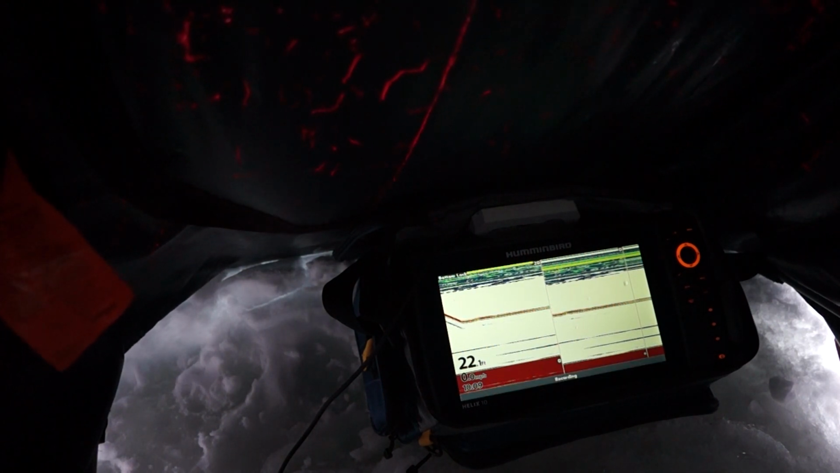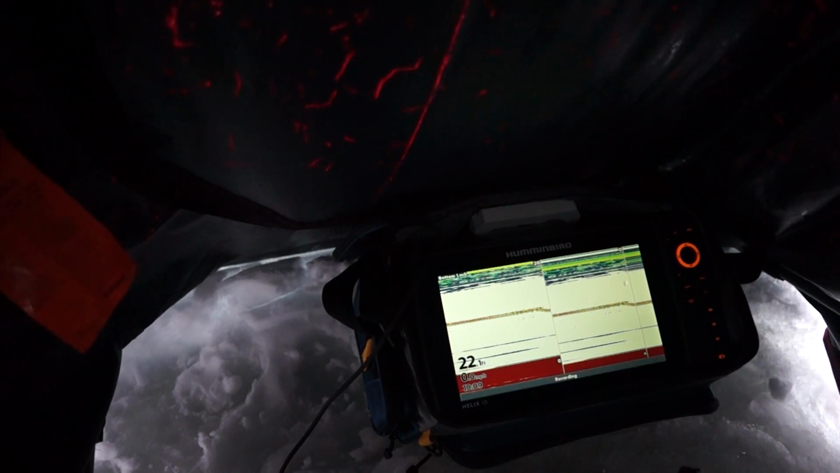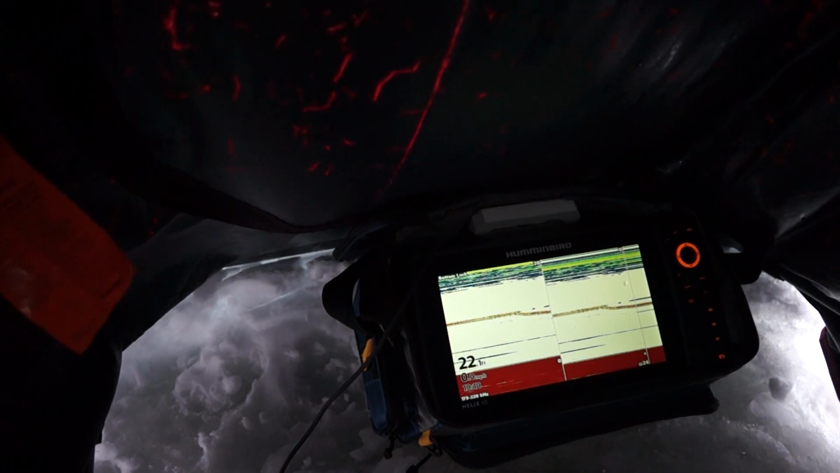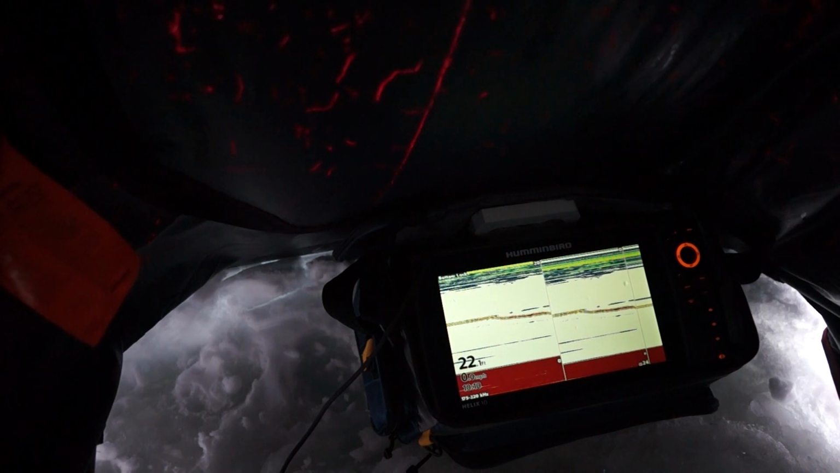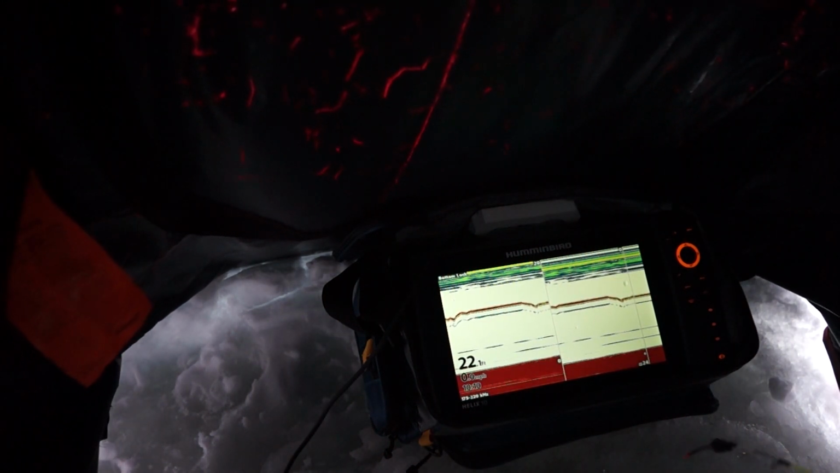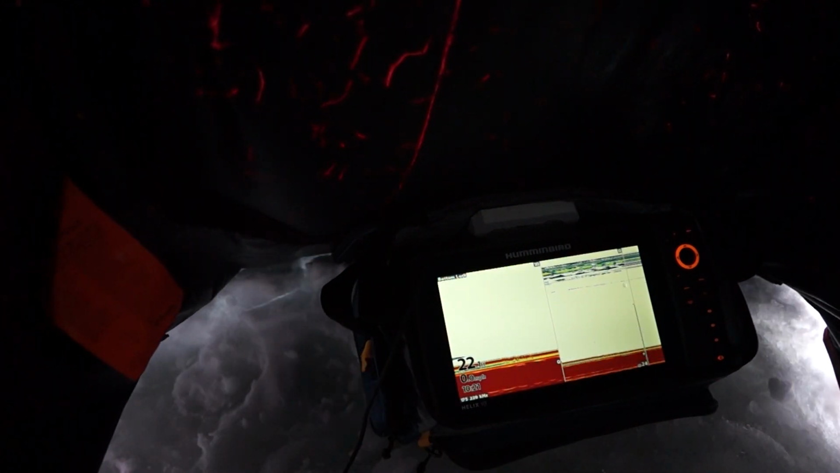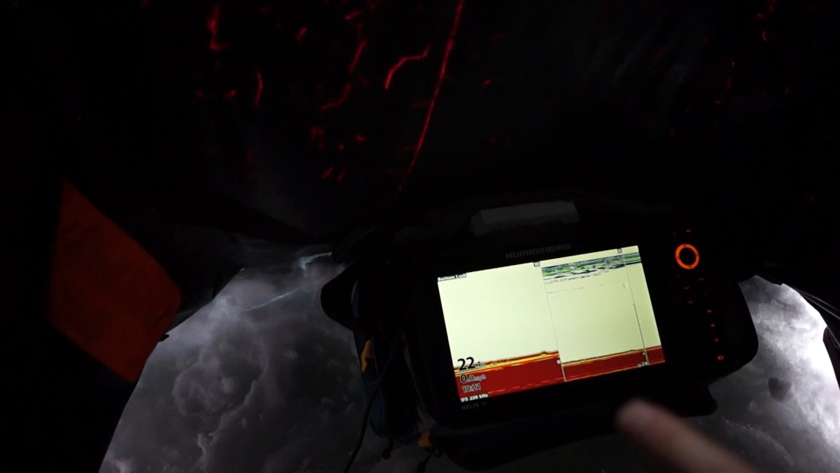This is fantastic. This is like a game changer for ice fishing for me. I was always messing with the settings. I think something might be wrong with it, but I don't know. Stuff down there on the bottom as well. So look how sensitive that is.